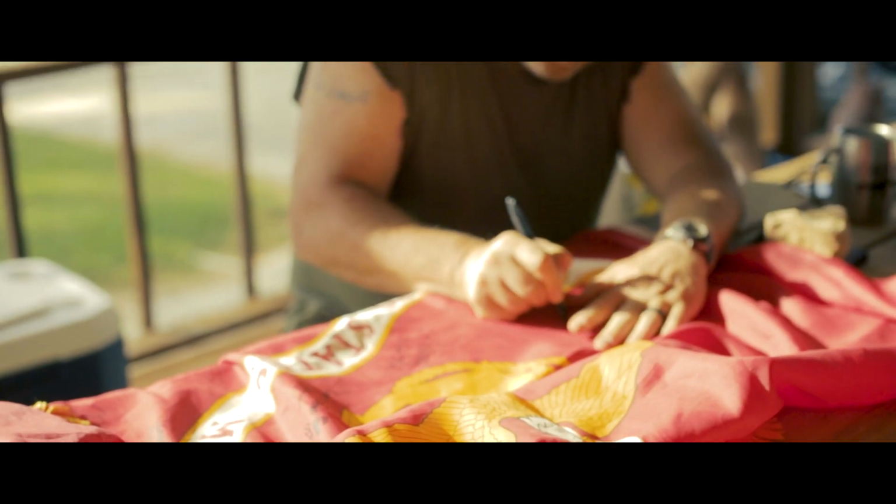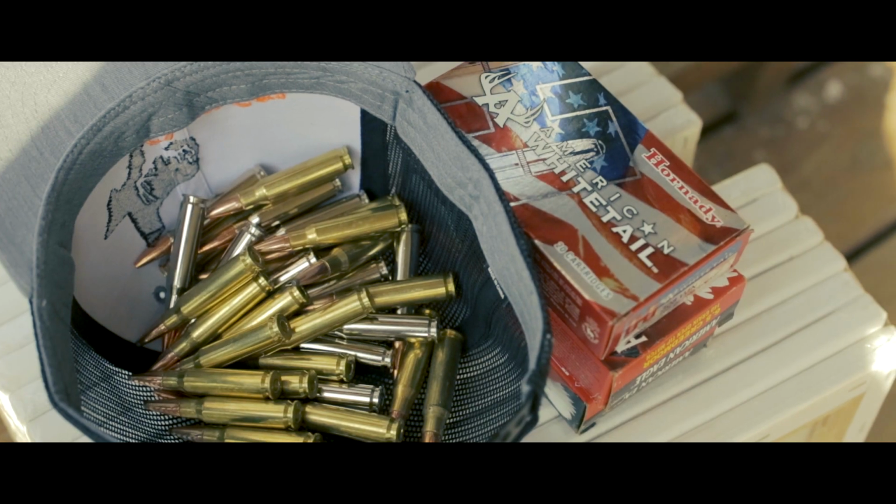But we have a bunch of Marines specifically out this weekend, and a lot of them have injuries, so we're trying to bring them out and have some fun and hunt some hogs with some thermal scopes.